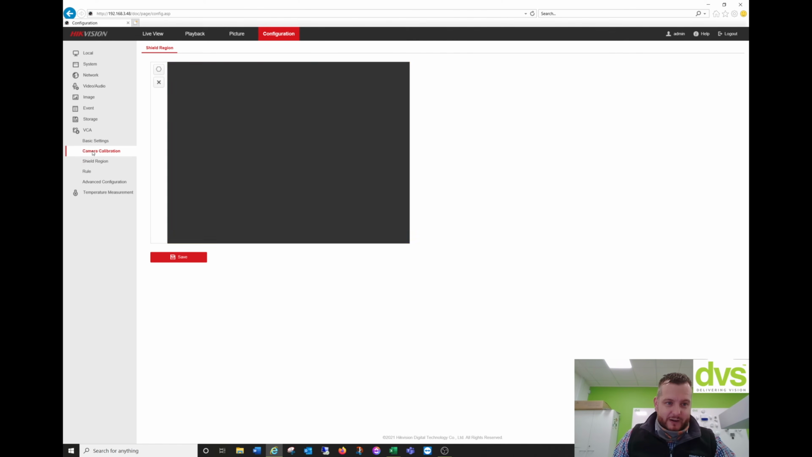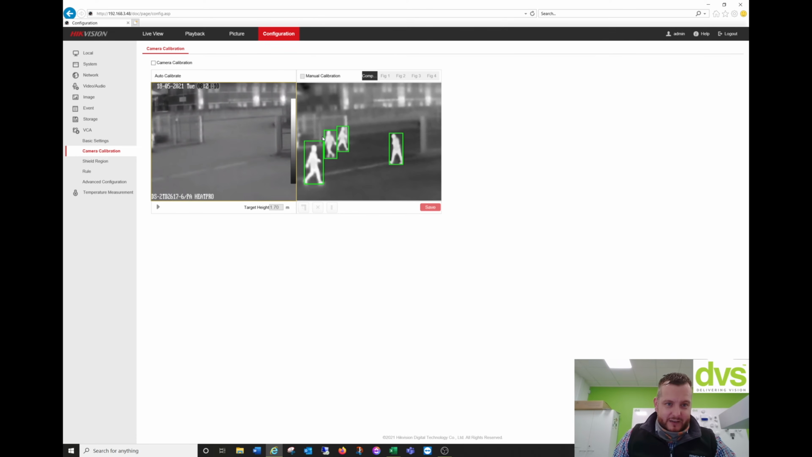And if I go back to camera calibration, you'll always see the calibrated effect on the right hand side. So I always do the camera calibration. So enable intelligent analysis, then do the camera calibration, and make sure you get that zigzag motion across there and it finishes calibrating. Save it, untick camera calibration, and the camera is now ready to use, and it'll be far more accurate than not doing that. The amount of times I've connected to a site and seen that process not done, and it really does affect the VCA performance specifically.